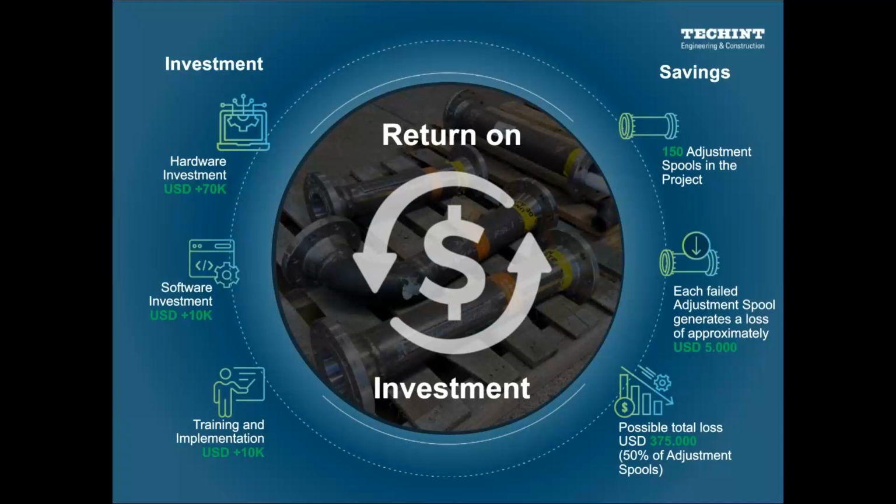The savings, a very specific and interesting number: we have more or less 150 adjustment spools in the entire project. So we calculated a kind of loss that we can obtain if one of those adjustment spools has wrong dimensions. Well, we can take a loss of more or less $5,000.